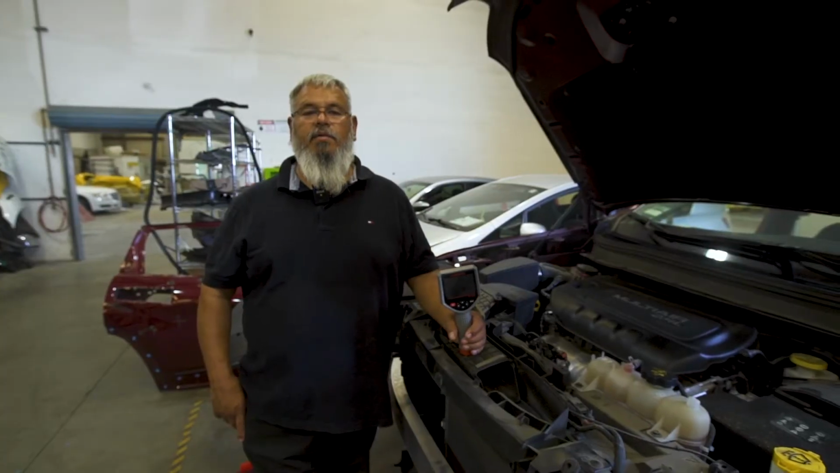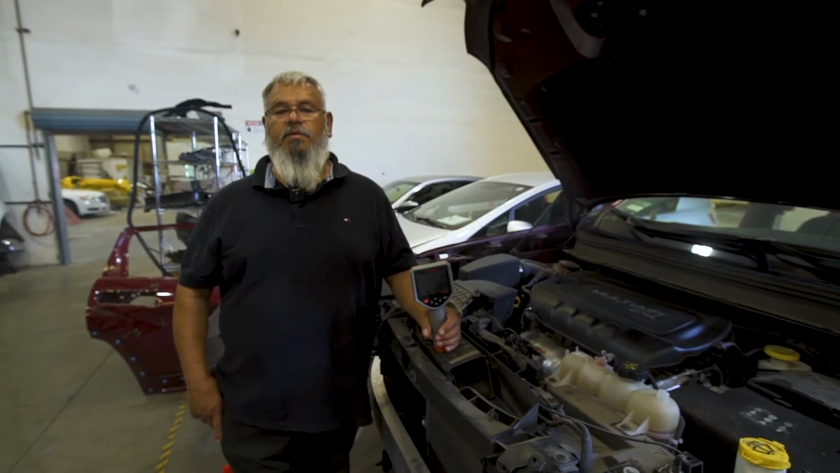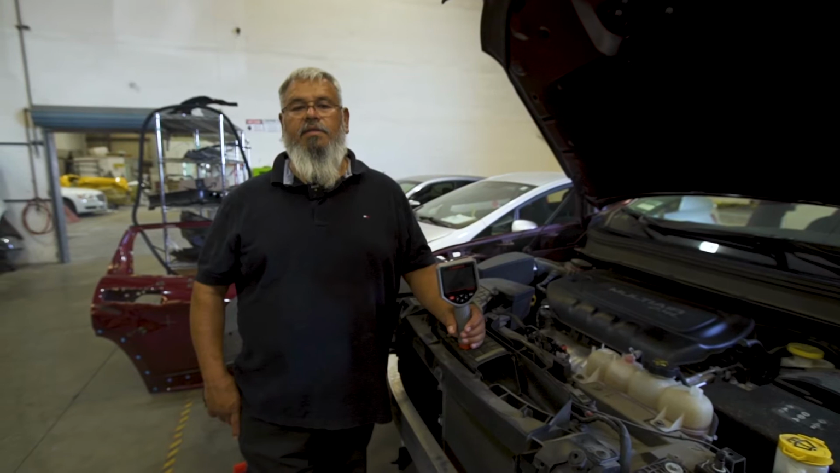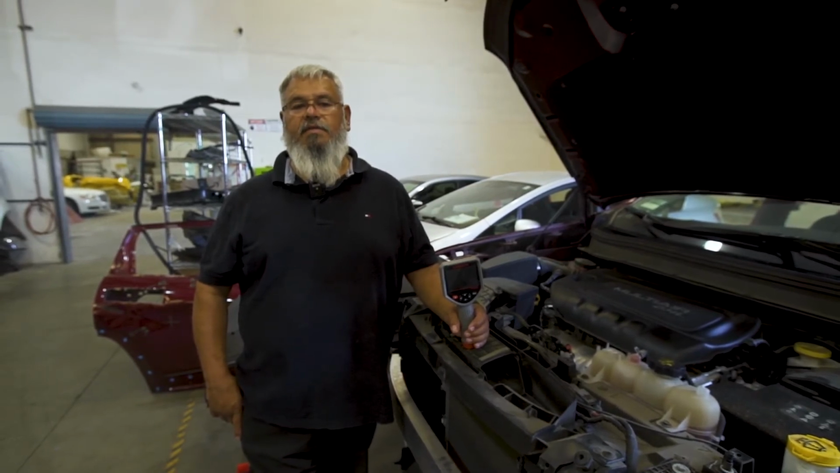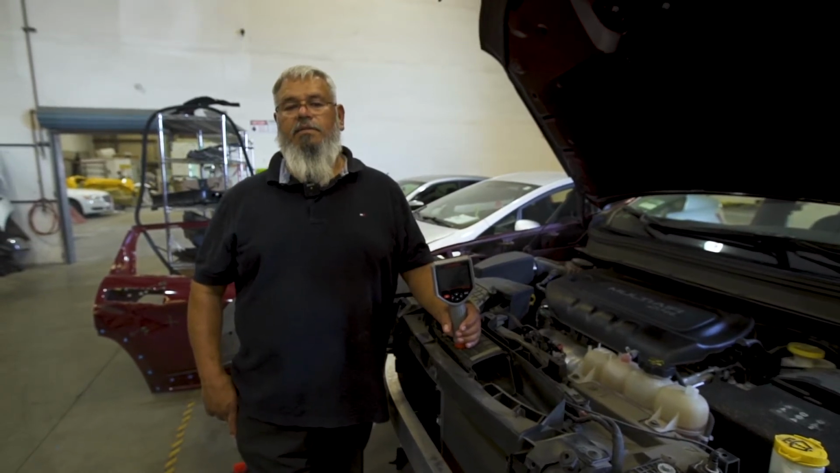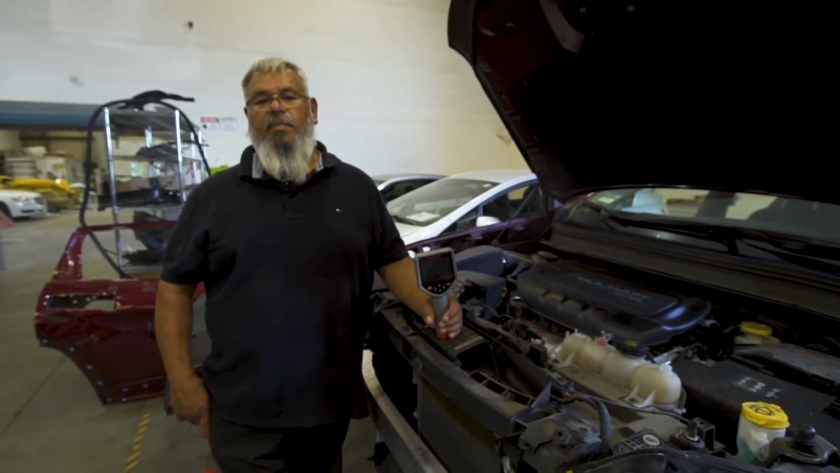Hello guys, today we're going to show you how to use a Launch thermal imager, TIT-202, to diagnose your vehicle. Whether it's your brakes, your engine, your cooling system, the tool allows you to effectively detect your vehicle's components. Combining this tool and Launch's coverage database, you'd be sure to improve your diagnostic capabilities.